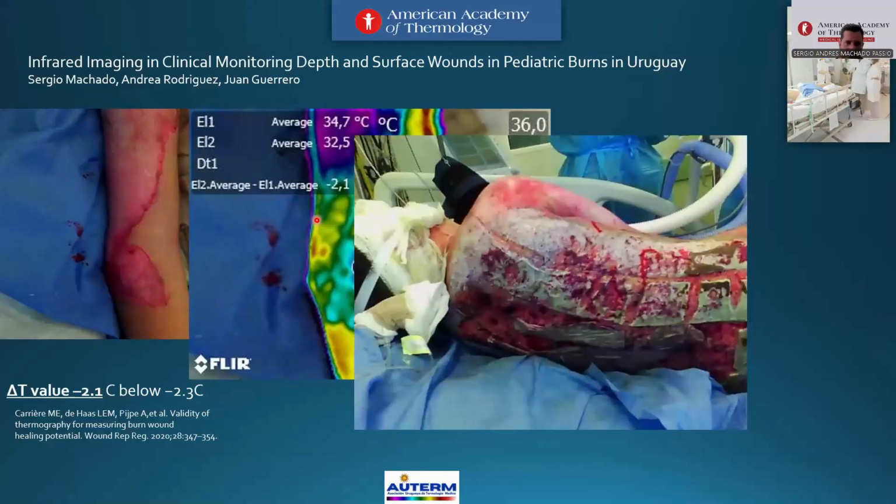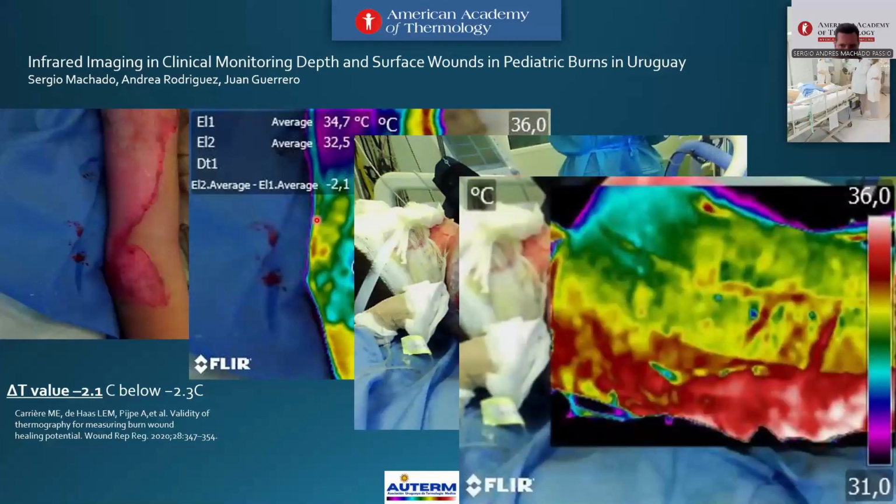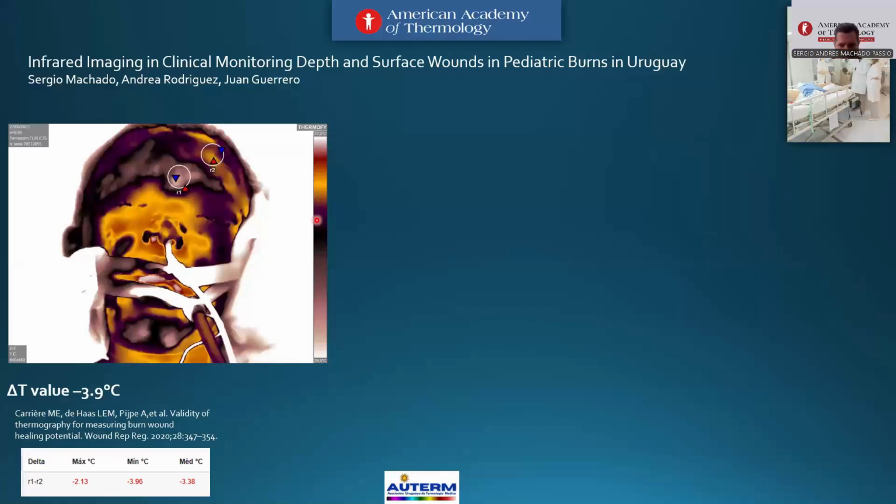Look at that. Can you see anything? Because the area is without skin. And again, what emissivity can we use? 0.8? No. 0.5, 0.6, 0.7, I don't know. And now we analyzed imaging thermography with different emissivity for comparison of the referred area and compared with LDA, laser Doppler imaging.